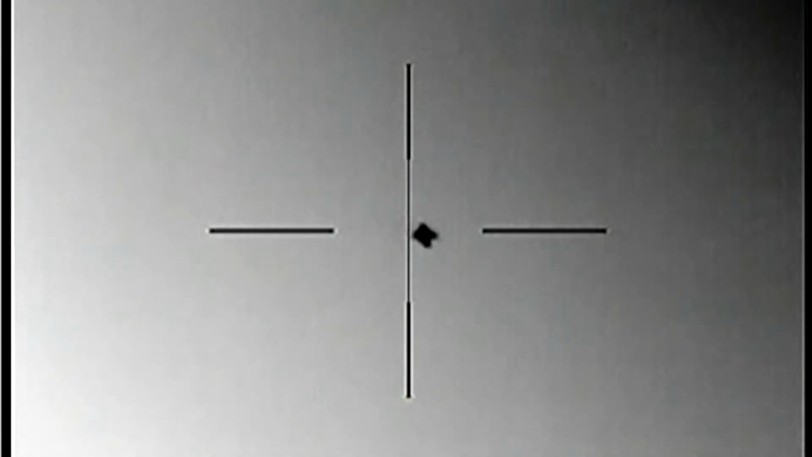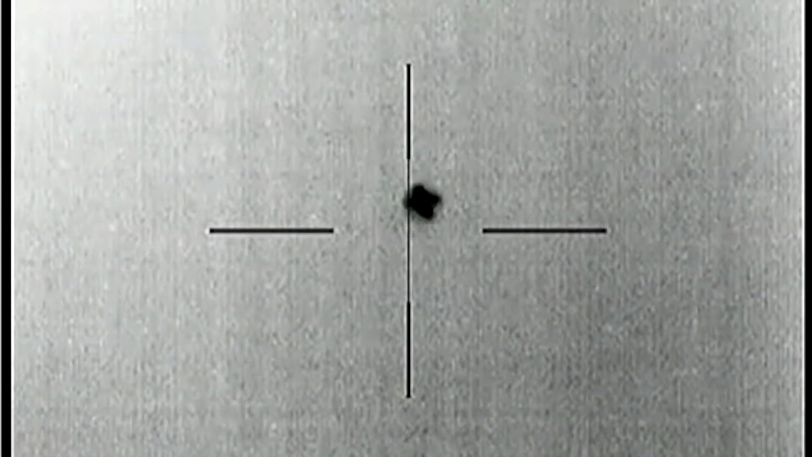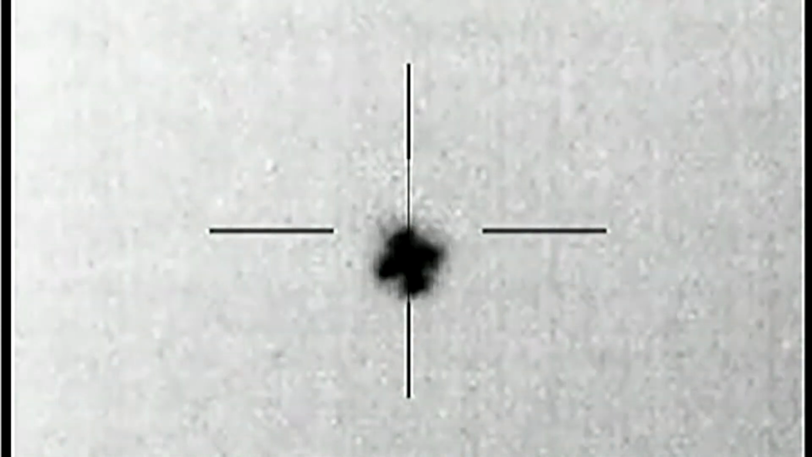So you can tell the difference in a jet plane. Way different. Me moving around. See it? Real clear. It's 30 to 40,000 feet up in the air.